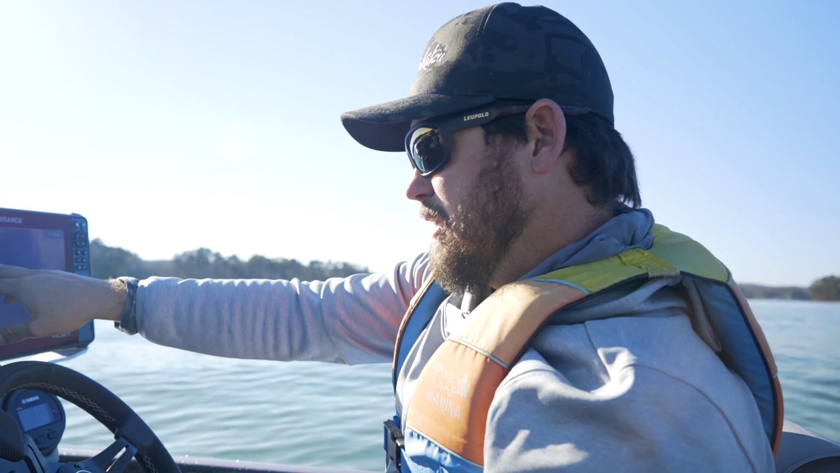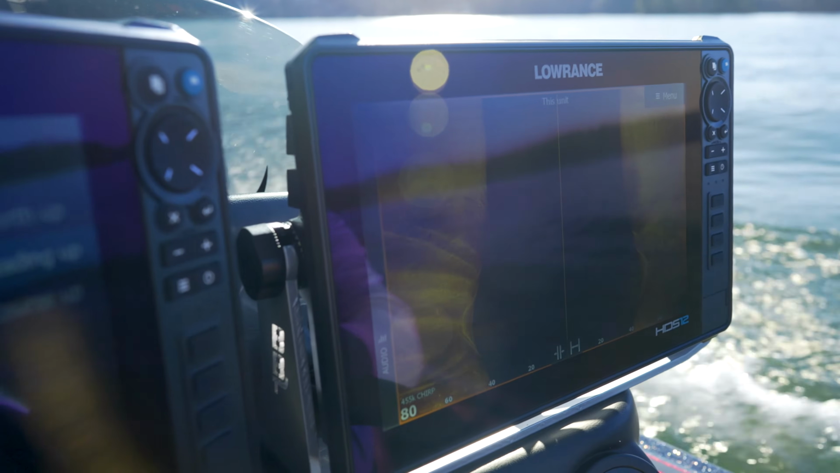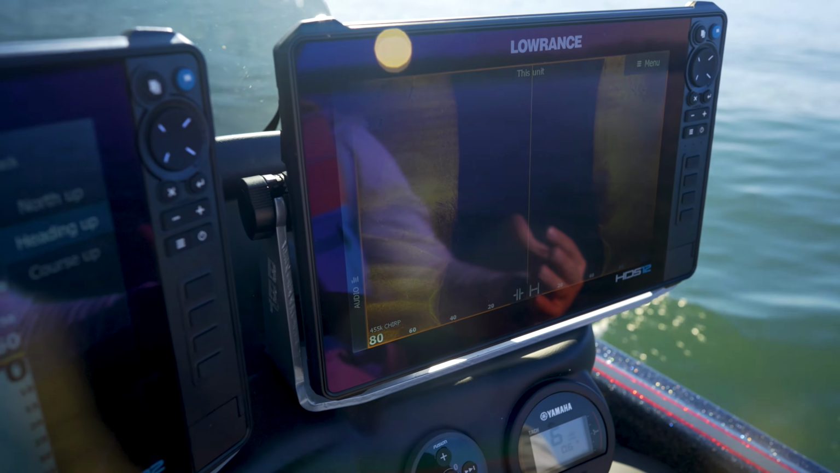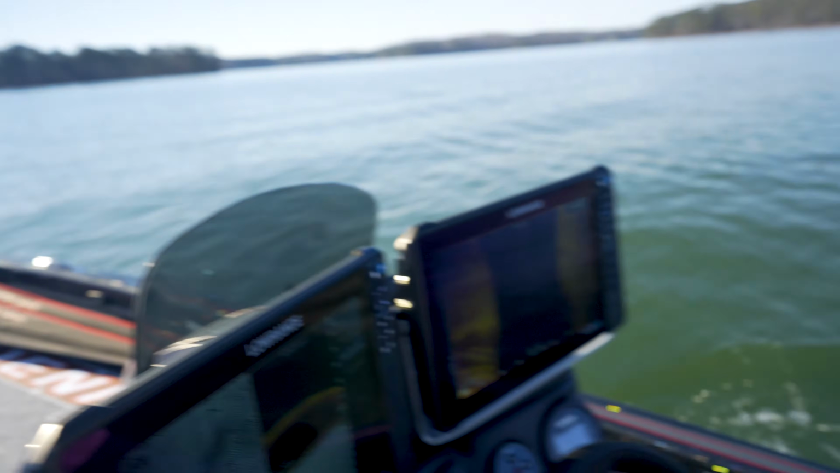Obviously, when I have it zoomed in, look at the detail that you see on that brush right there. You see every limb of that brush. That's not the pile I marked, but that's something you won't see when you're zoomed out at 120, 140 feet. I'm about to come up on the dot that I actually marked, and I'll show you what I'm talking about.